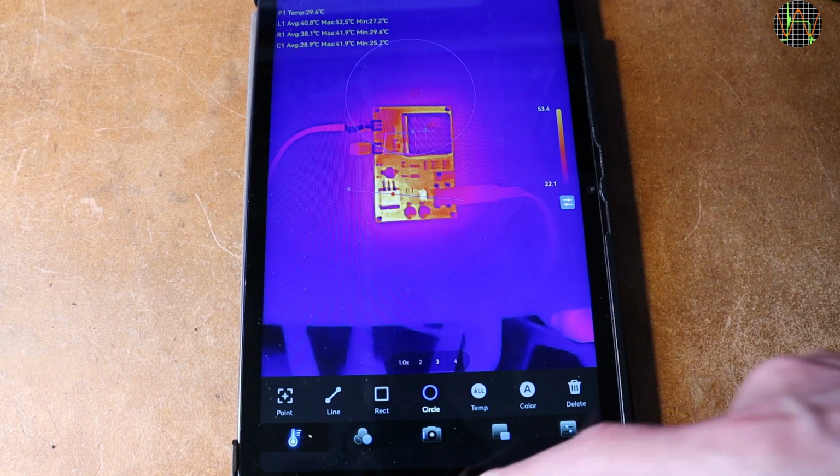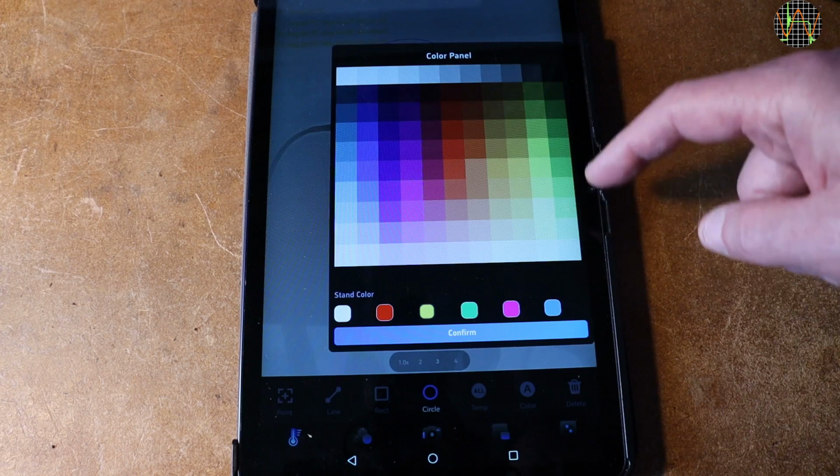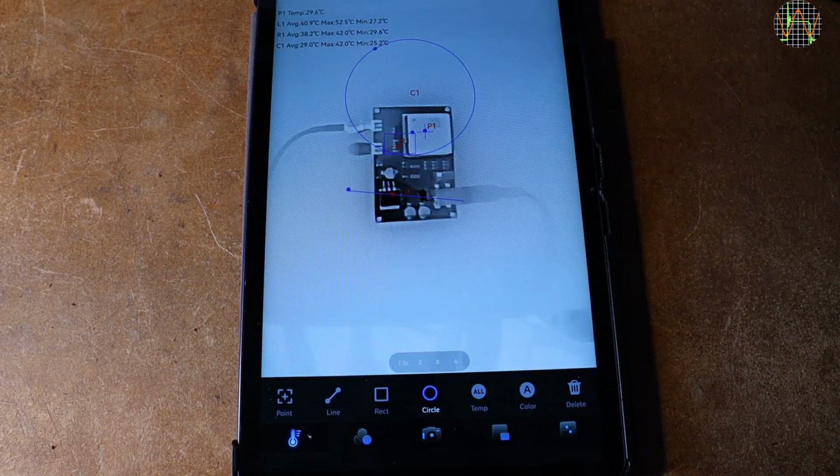At the moment your best bet is to switch to one of the grayscale modes, and that makes these advanced measurements much more readable. Unfortunately, the grayscale mode turns the scale indicator off, which is understandable, but if you are now selecting a color mode, the scale stays off and needs to be re-enabled, which is tedious.